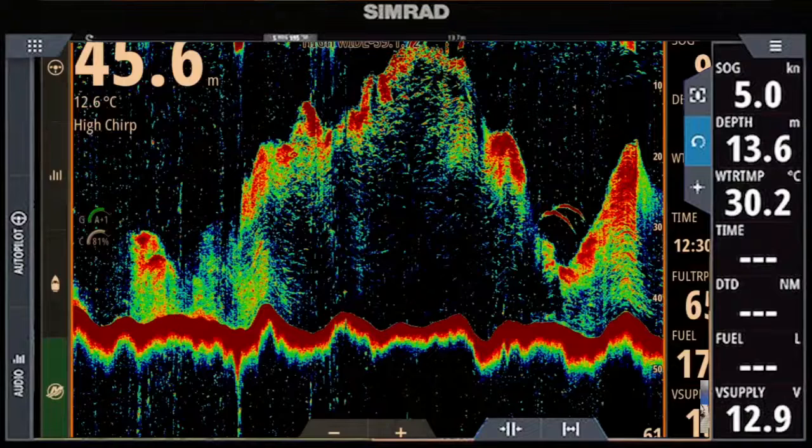Yeah, so what we've got here, and you can see it's 12.6 degree water. So there's a couple of things. First of all, we're in 45 metres of water. This is out off a place called Grant Bay off Portland, just off the back of Lawrence Rock and down towards the lighthouse. And it's one of my favourite areas to catch jumbo tuna.